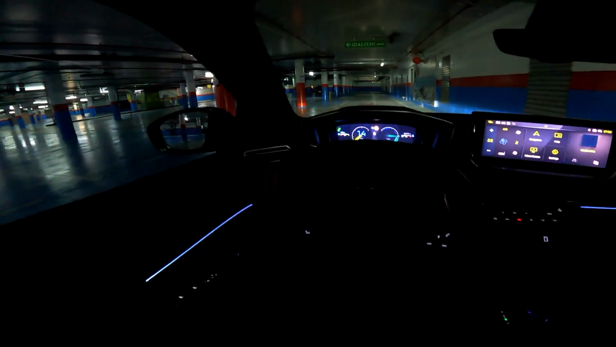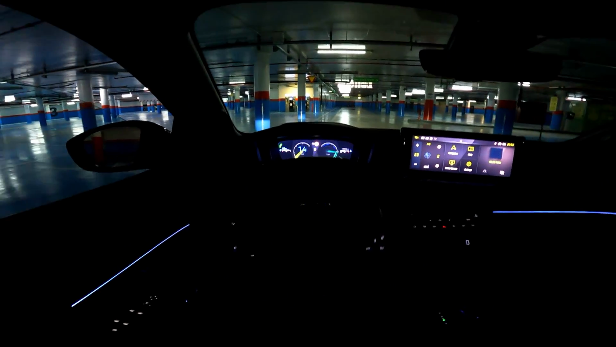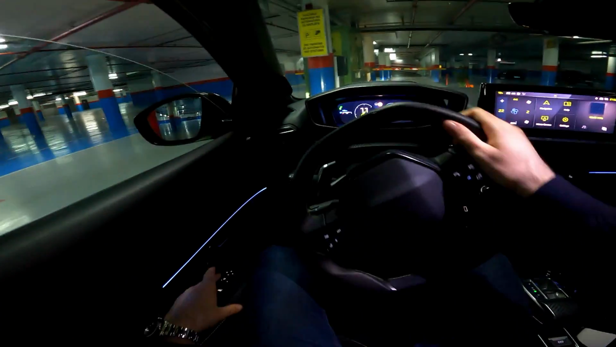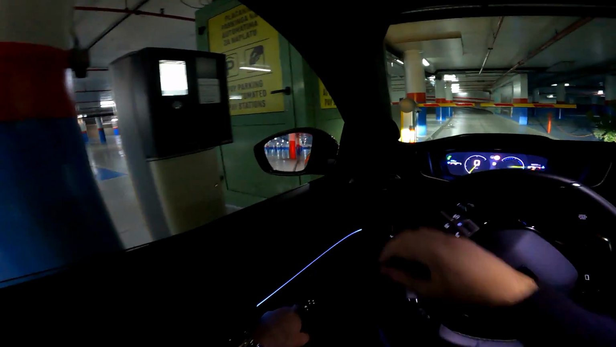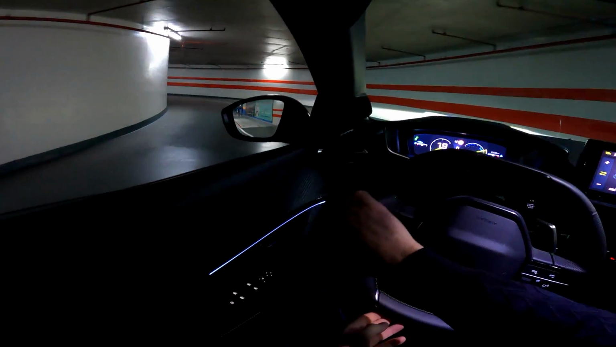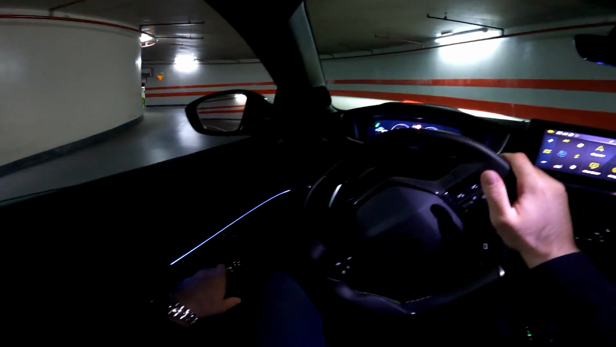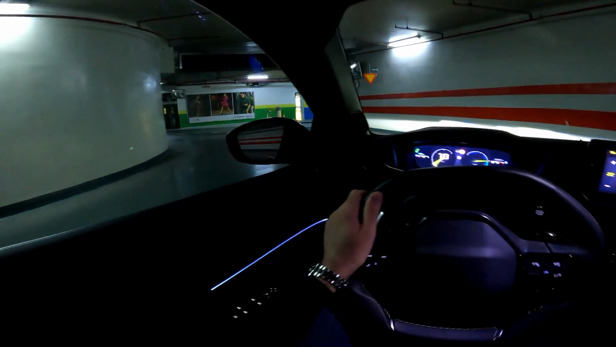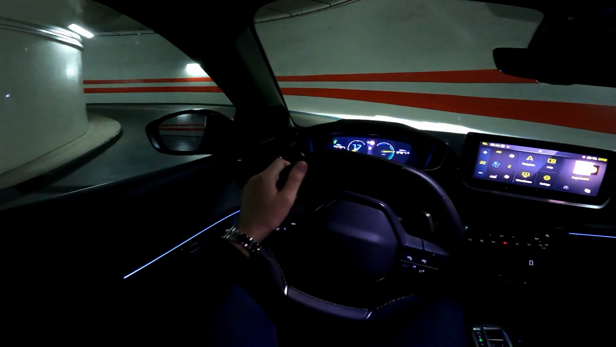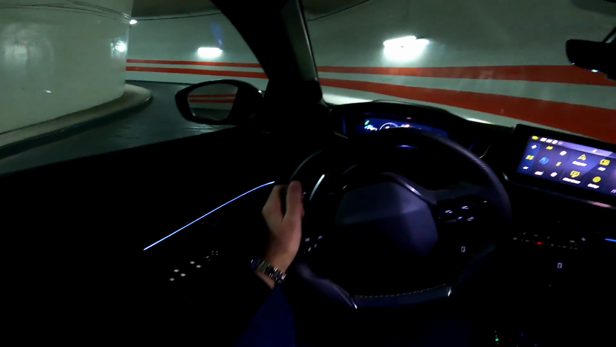I really must compliment Peugeot because they did a great job. The drive itself is so smooth, which you will see now. Okay, we can go, and it's so nice. Look at this. Do you hear this? And of course the engine turns on as well, but especially in the city drive, you can do a lot of kilometers with just electric power, which is really impressive once again for a 48-volt hybrid powertrain.